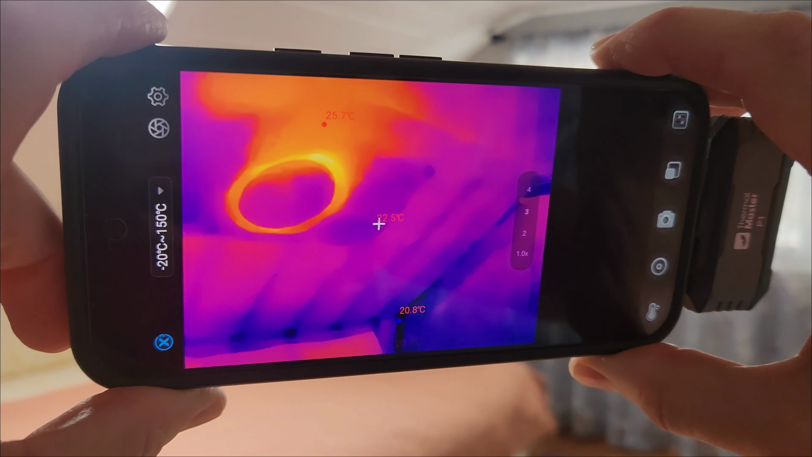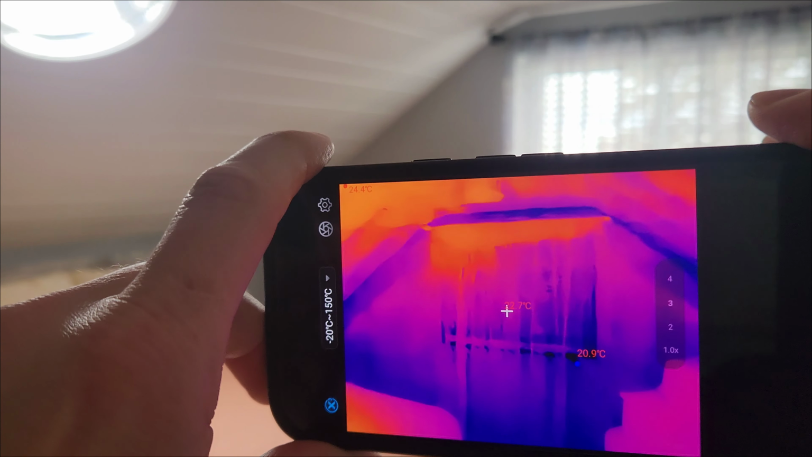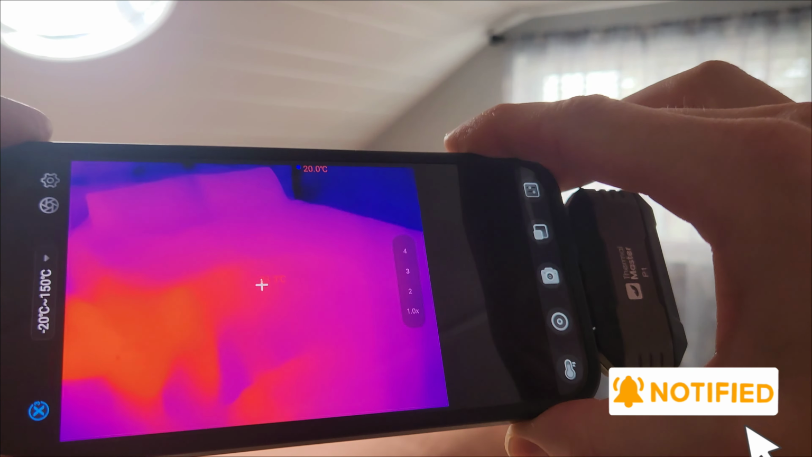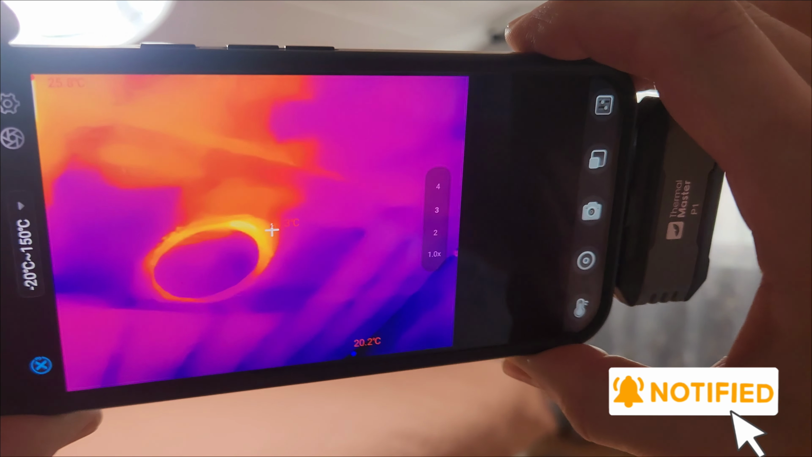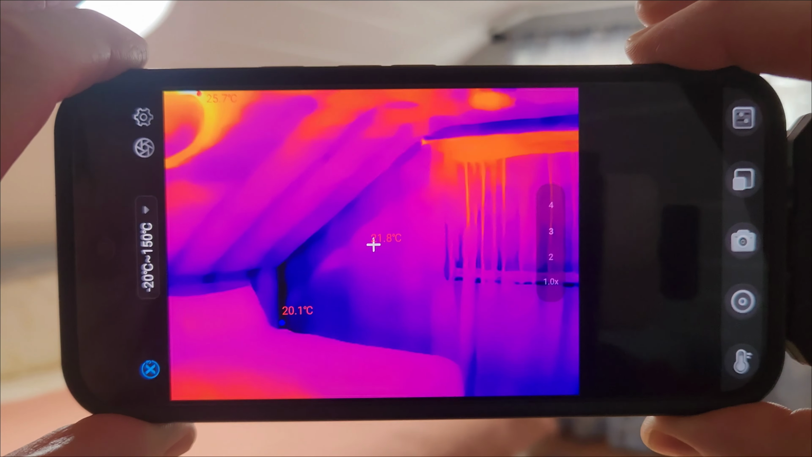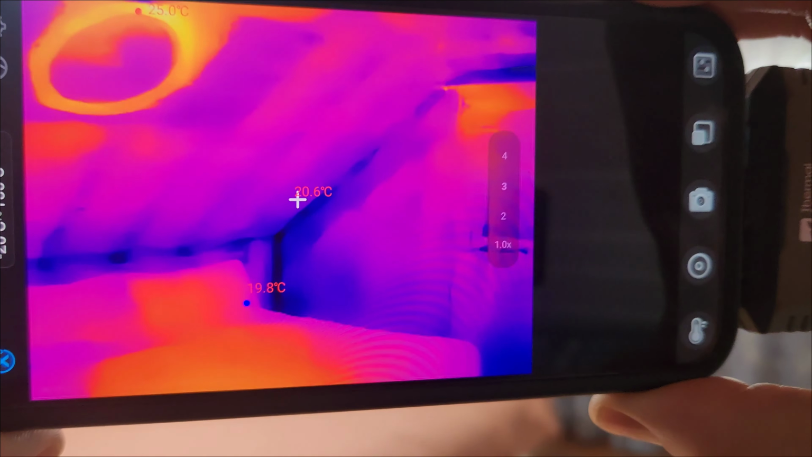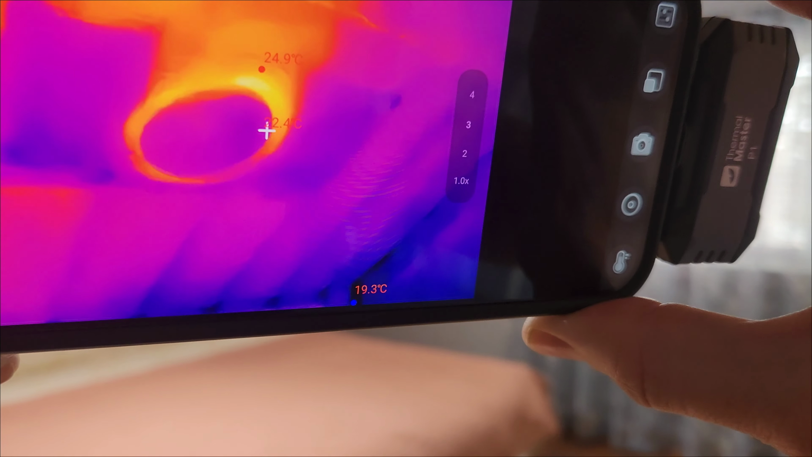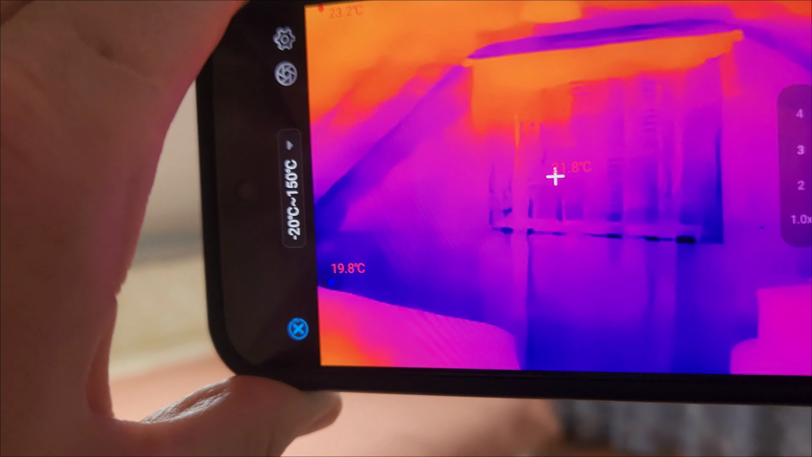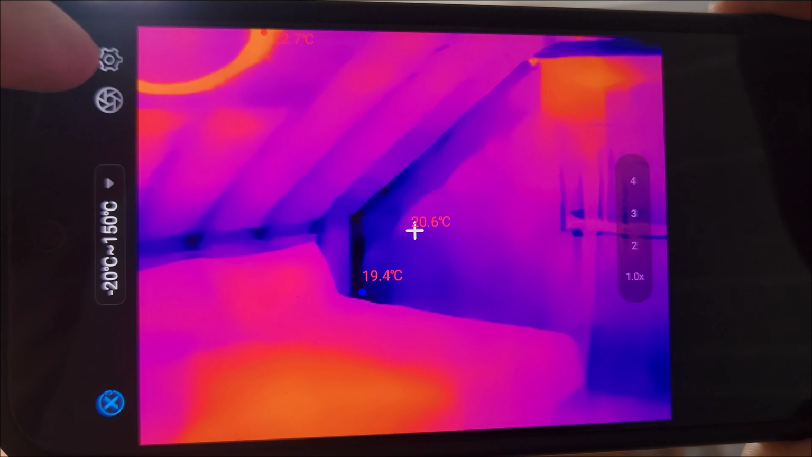So here you can check all the areas that are insulated or not, and you can look for any leaks in the walls or things like that. Well, whatever the thermal camera is used for, this does the job and shows the temperature at every point right there. So if in the center, it'll show the temperature of the material there. This is in Celsius, and you can switch it back and forth between Fahrenheit in the settings right here.